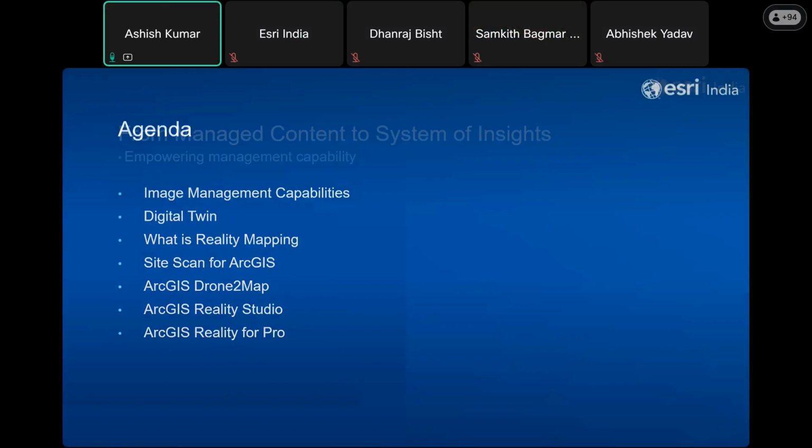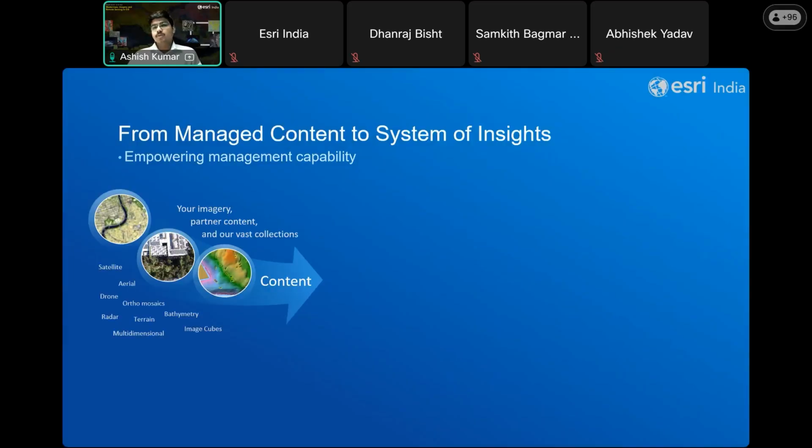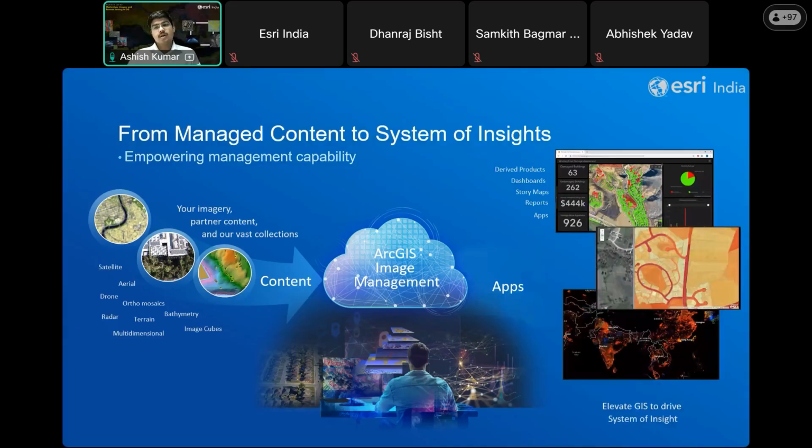So let's start with the content management system of insights. Organizations today collect vast amounts of imagery from satellites, drones, surveys, radar, and other sources. ArcGIS image management provides a centralized platform to manage, organize, and process this content at scale.